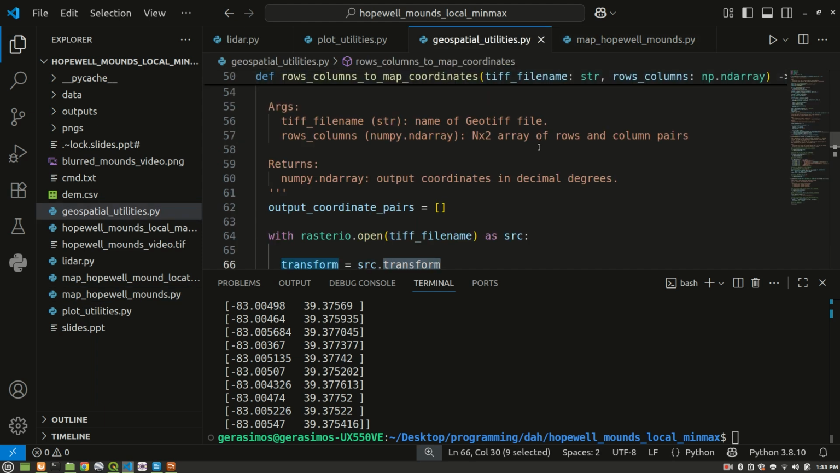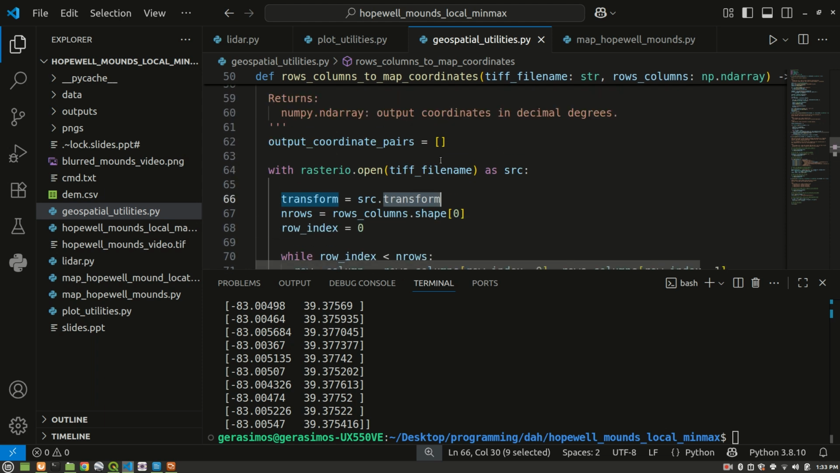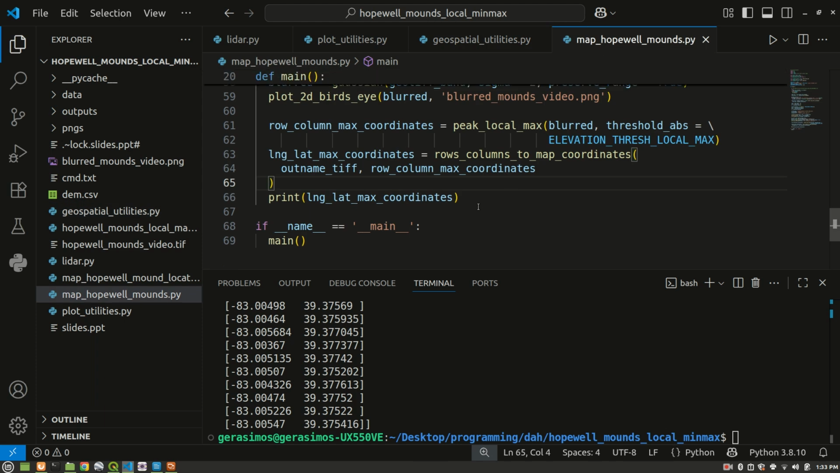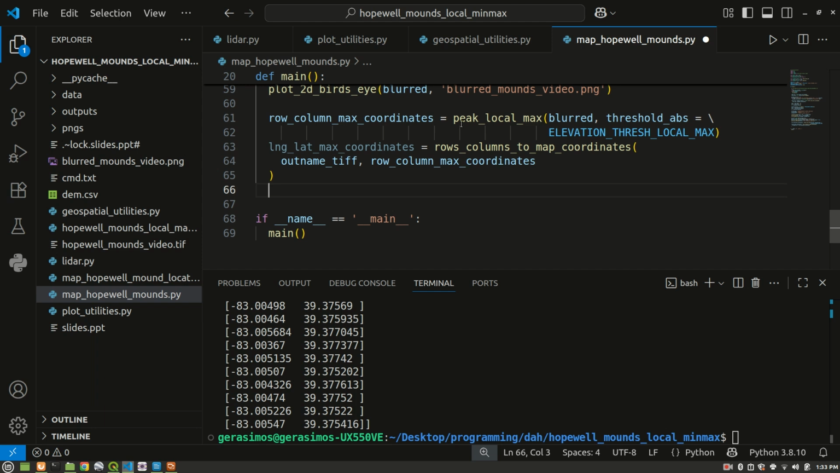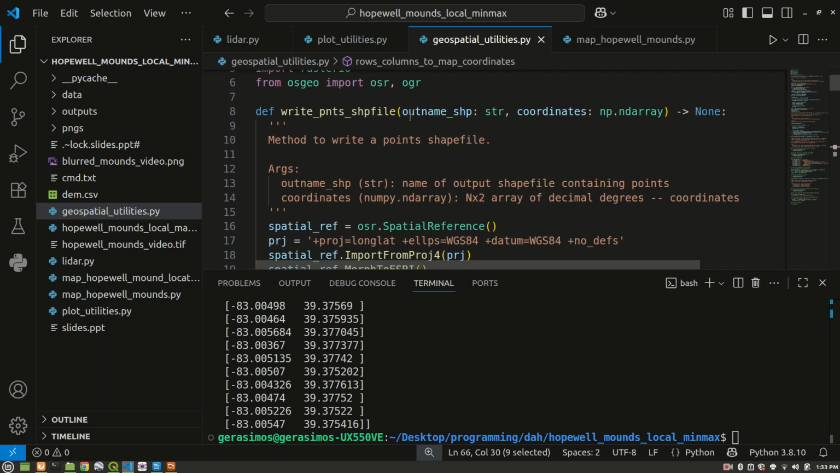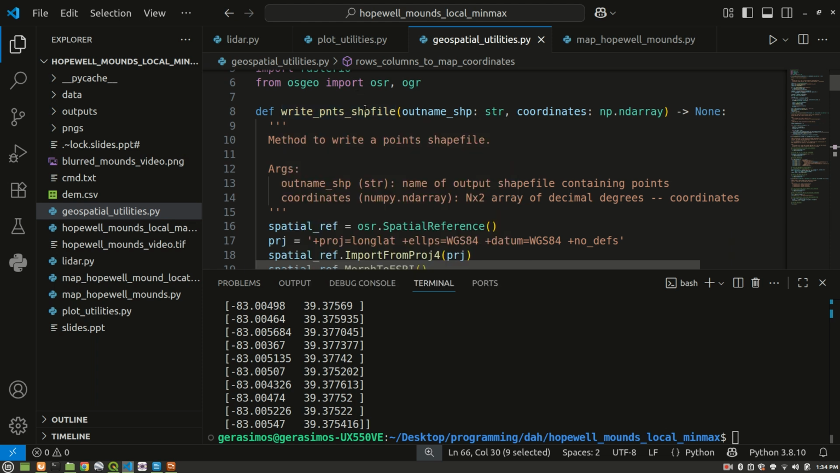So one thing I failed to mention here was that this function, rows columns to map coordinates, returns an n rows by 2 column numpy array, and the first column is going to be the longitudes, the second column is going to be the latitudes. So finally wrapping up here, we're going to write out the points to a shapefile, and we can do that because in geospatial utilities we have a function called write_pnts_shp_file, write point shapefile right here.